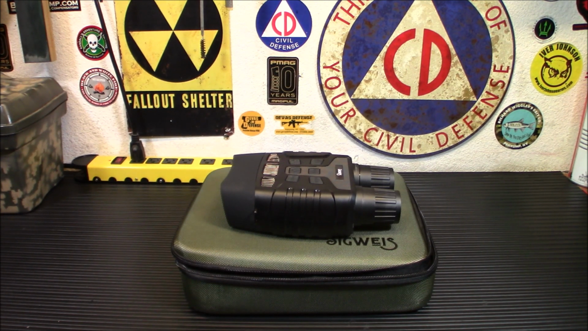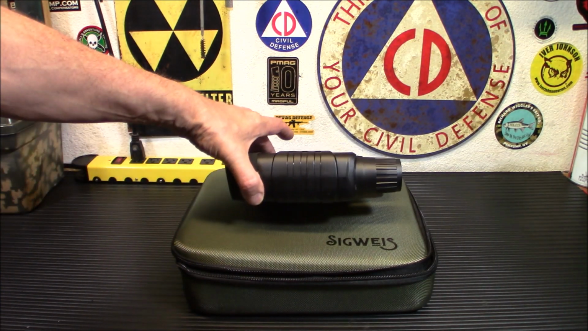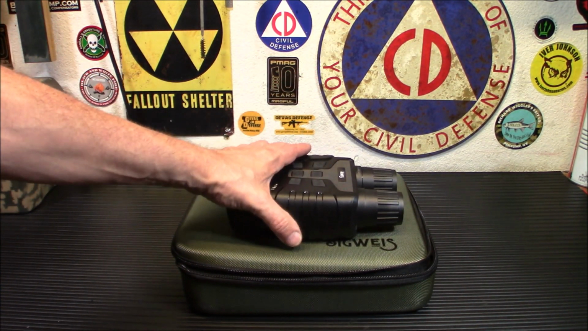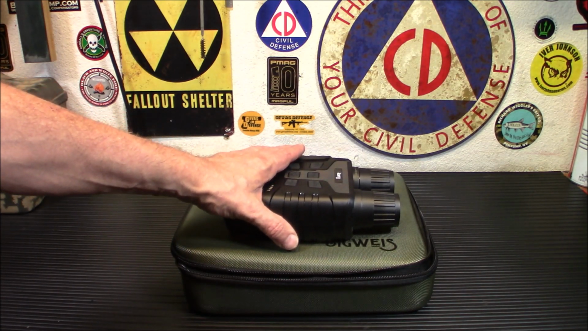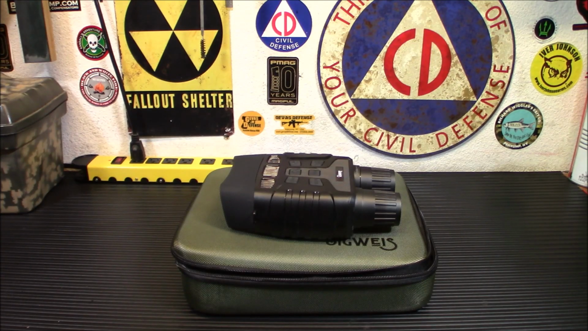Now the product dimensions, 7.85 inches by 5.6 inches by 2.35 inches thickness. Weighs about 2.86 pounds, so no, this isn't super ultra lightweight. You know, it's going to have some weight to it. And it is IP56 waterproof, so it makes it very camp and hunt friendly. Makes it very emergency preparedness friendly as well.